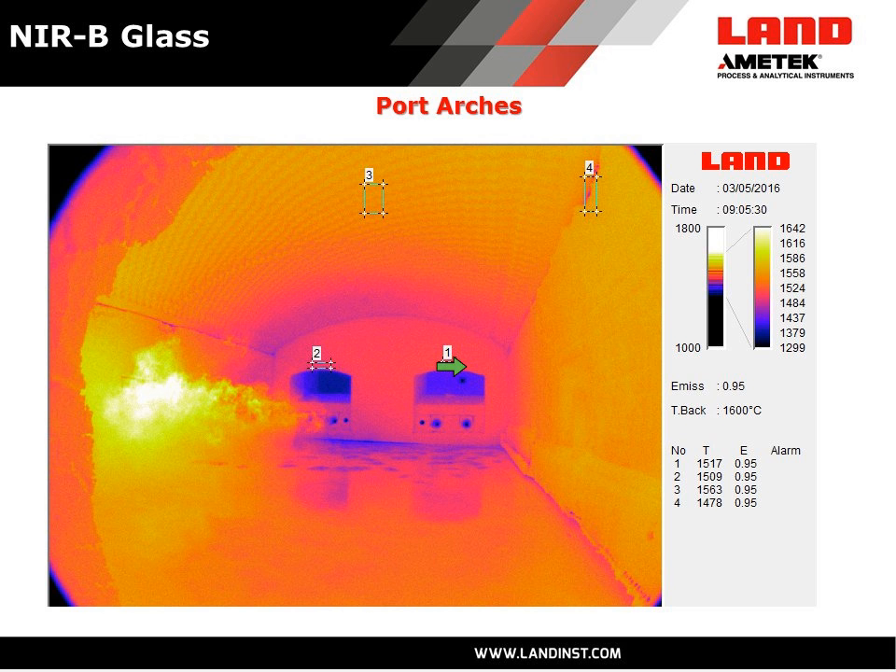Okay, so you can see on the firing port in this area, they've got a temperature of 1509 on the port arch. And on the exhaust port currently, they've got a temperature of 1517, which would be expected. Usually the port arch on the exhaust port is slightly hotter because it's got those exhaust gases going through it.